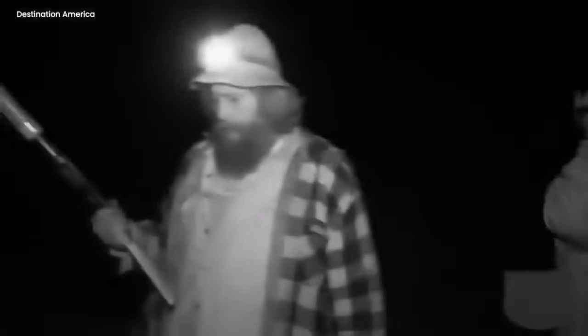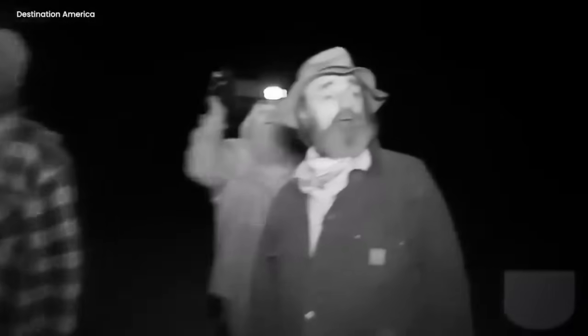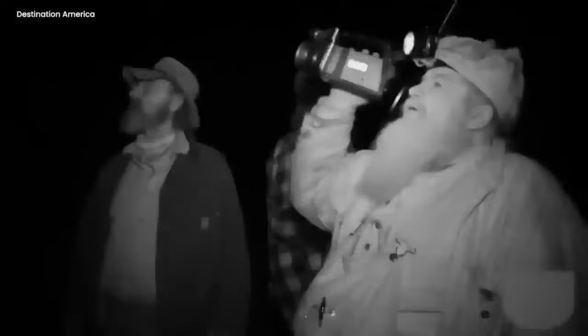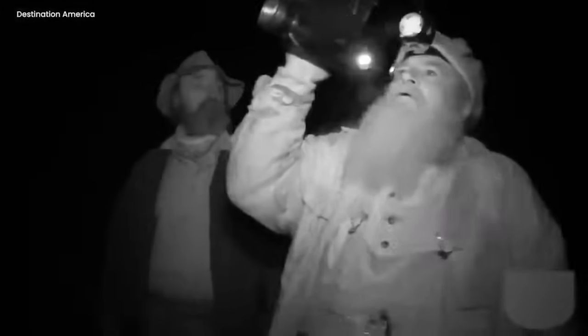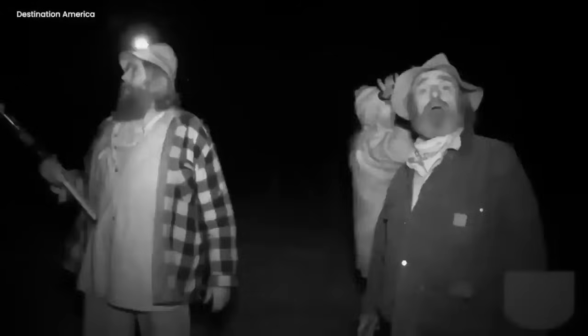Every rustling leaf and hooting owl sent shivers down their spines, but their determination held. They shared tales of Mothman's creepy escapades, which only fueled their search. Yet the slippery Mothman remained one step ahead, playing a clever game of hide and seek. The investigators chased after flashes and creepy sounds, but each time, Mothman seemed to disappear into the night.